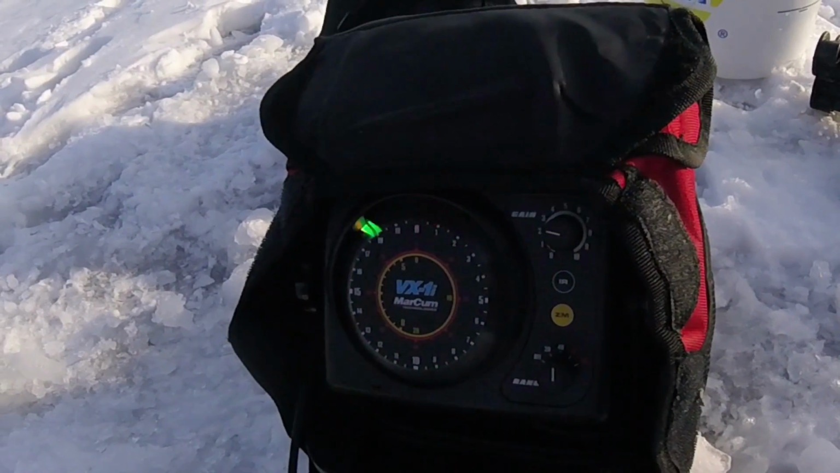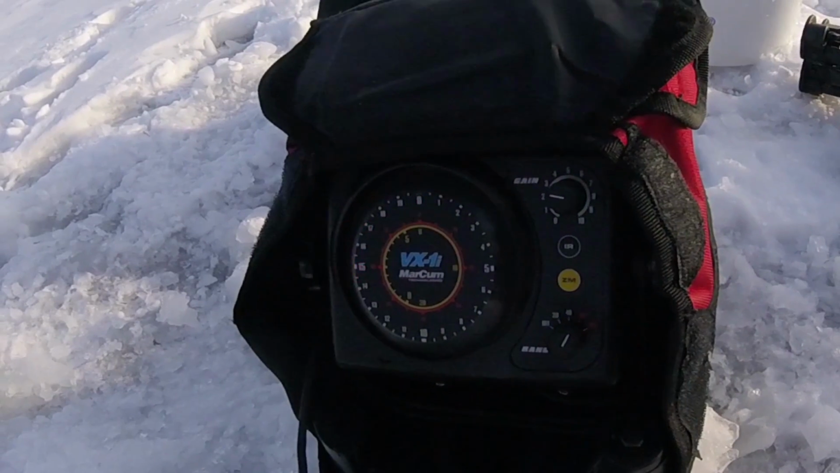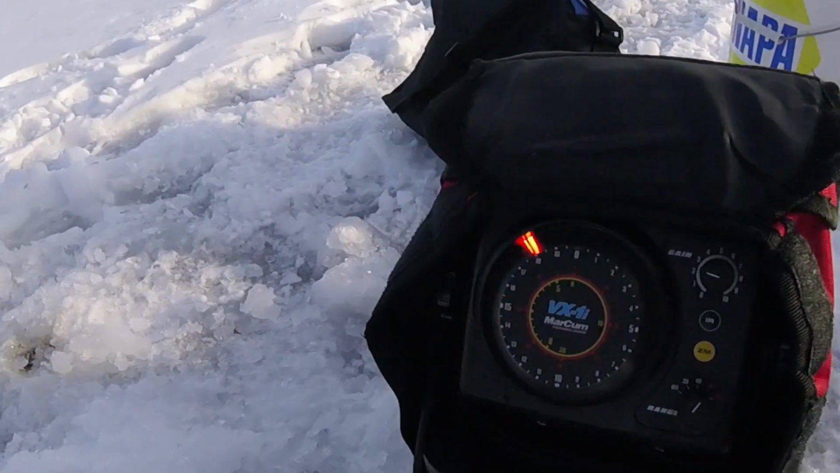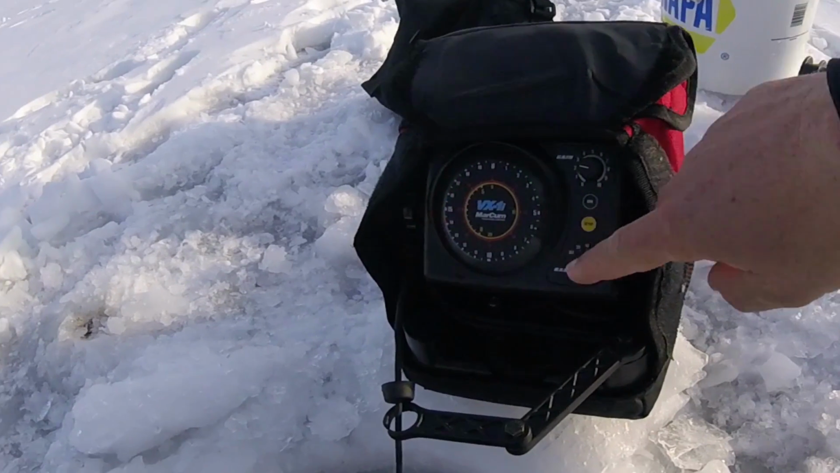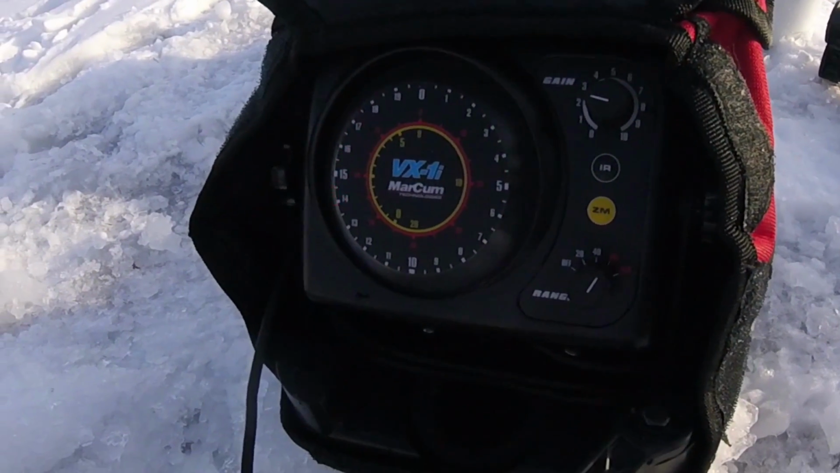Okay, gotcha. So right now, what range would you be in if we're fishing like 60? You put it right in 80? 80, yeah. And that's telling you right now it's around 60 foot deep. Yep, around 60 on that range. And your jig right now, that's your jig, that red line? Yep, right at 30 feet. At 30, 28 to 30? 28, yeah.